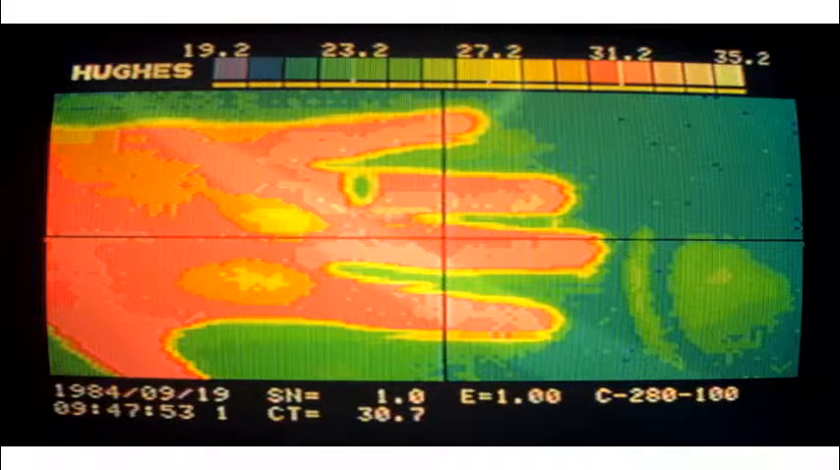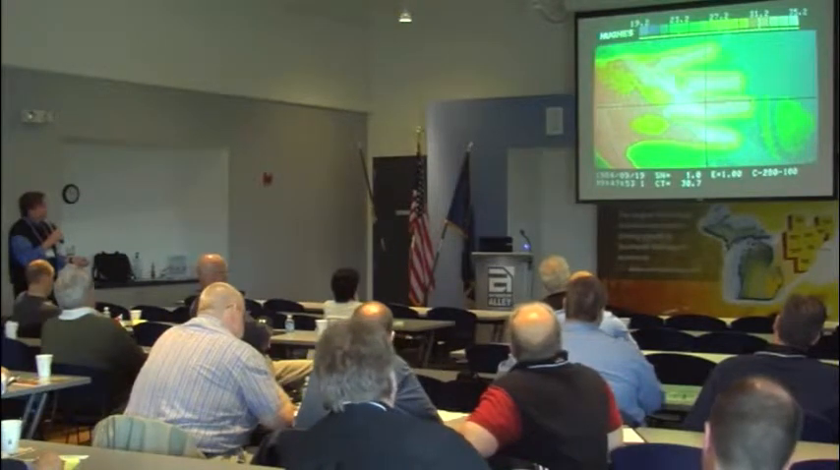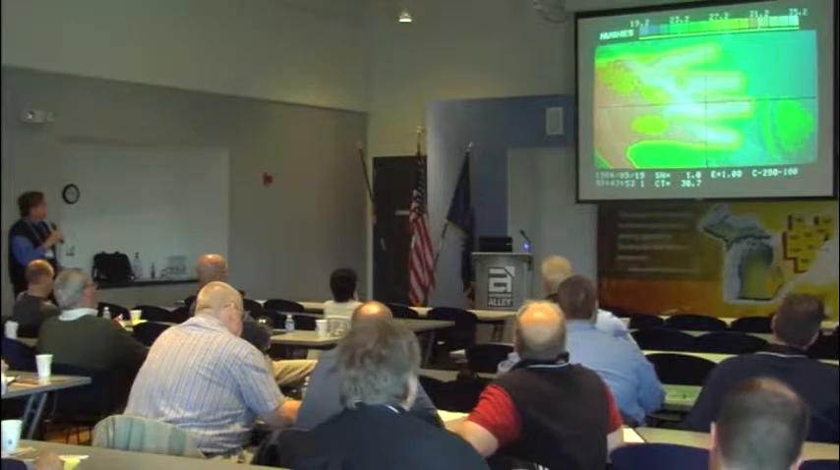Pixelization, we've got 320 by 240 pixels on a screen or on our detectors. That's 70-some thousand pixels that we can put those crosshairs on and get a temperature readout. Colors are added electronically. You can design your own palettes. You can do a lot in the different palette designs. We certainly need to worry about emissivity, the E word. We'll tackle that a little bit later today.